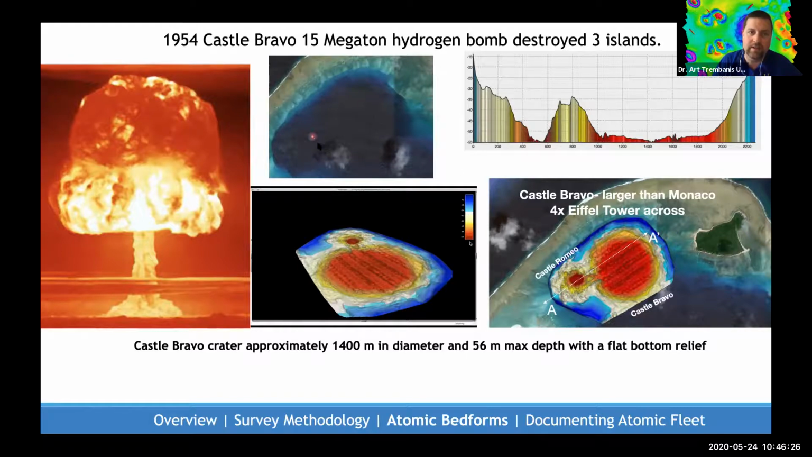There were 3 little islands here, completely vaporized. And in talking to some Bikini descendants in Majuro, one gentleman we spoke to said his wife's family had lived on an island in here, and that island no longer exists.